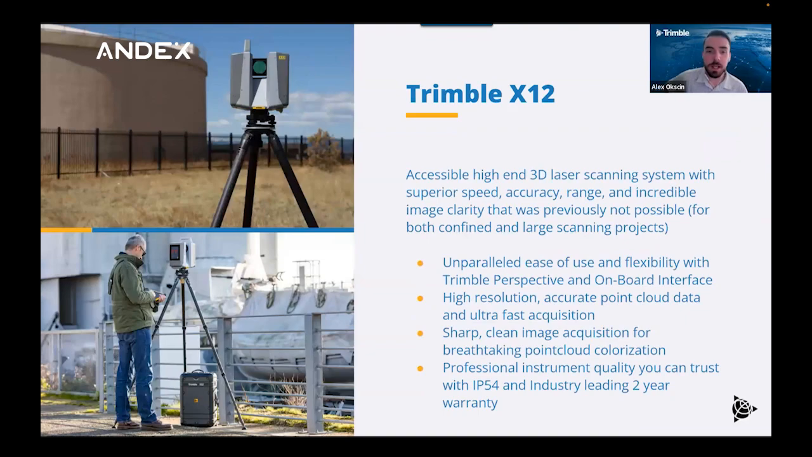And then looking towards the X12, so this is that higher end, above the X9, where you will get a few extra nice-to-haves, like those built-in LEDs that really help in dark environments, or if you're in any demanding environments where you do need more density. Obviously, the X12 goes up to 2 million points per second. But again, all of these come with that standard 2-year warranty.